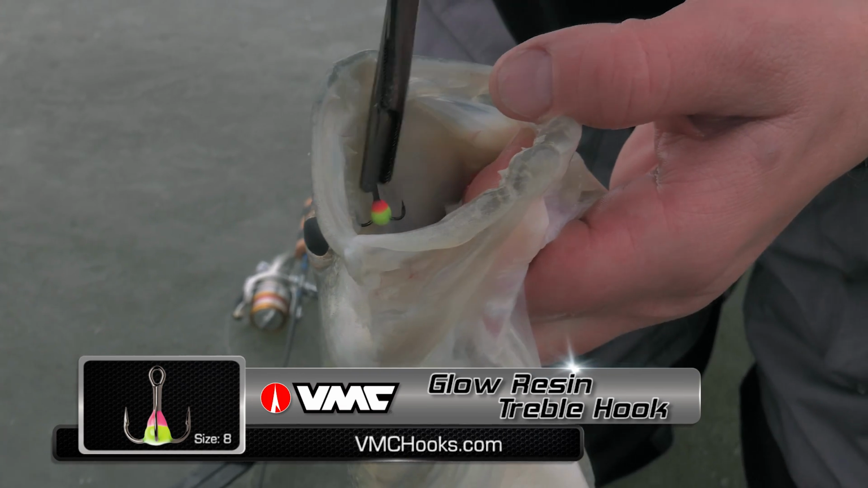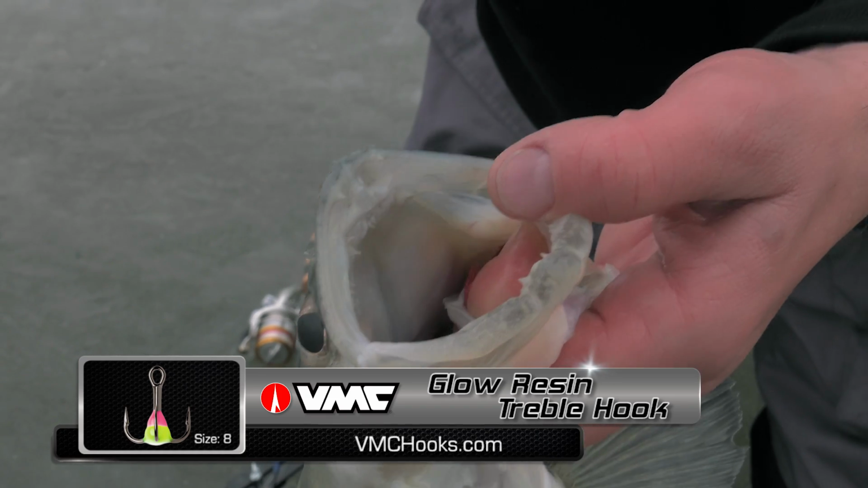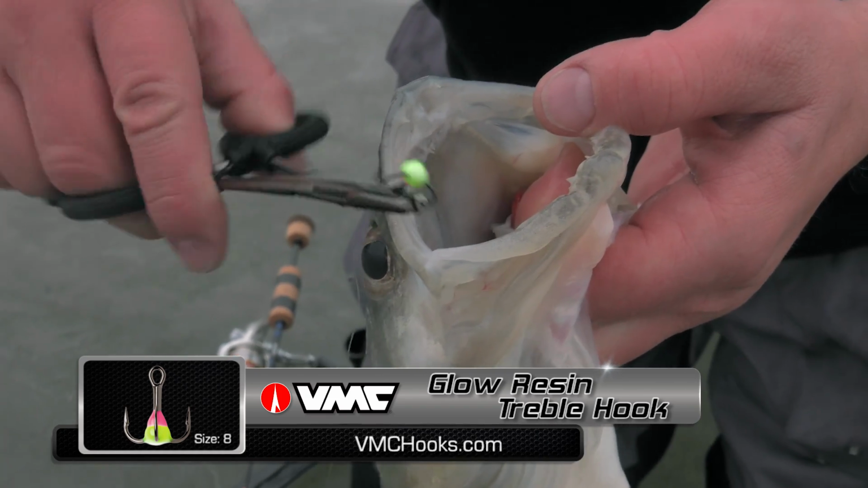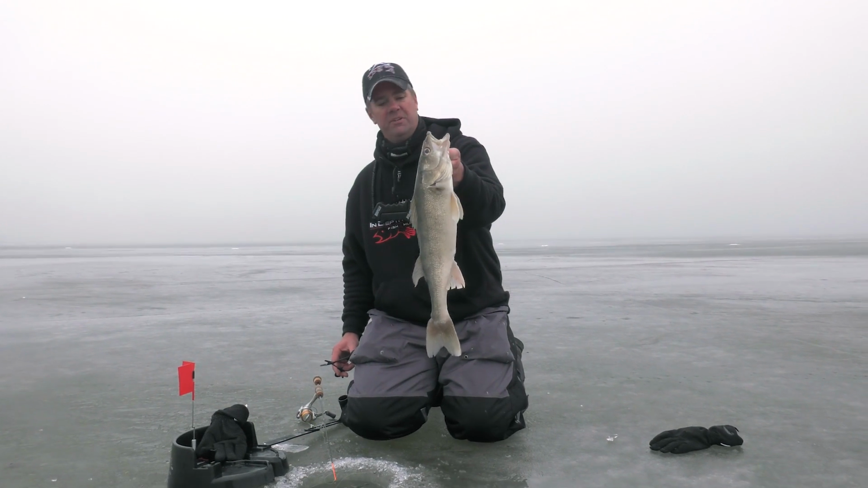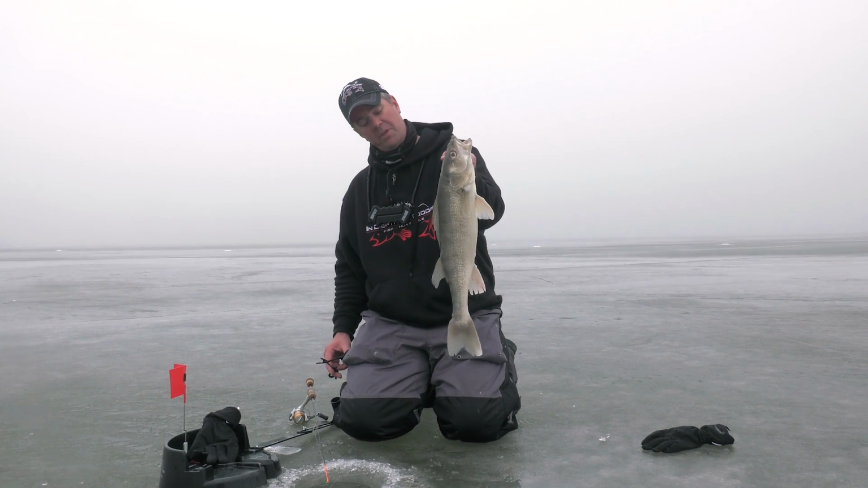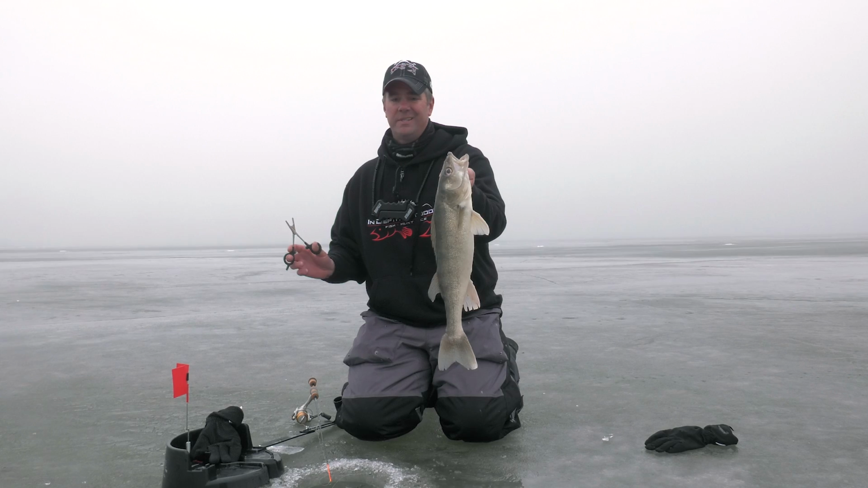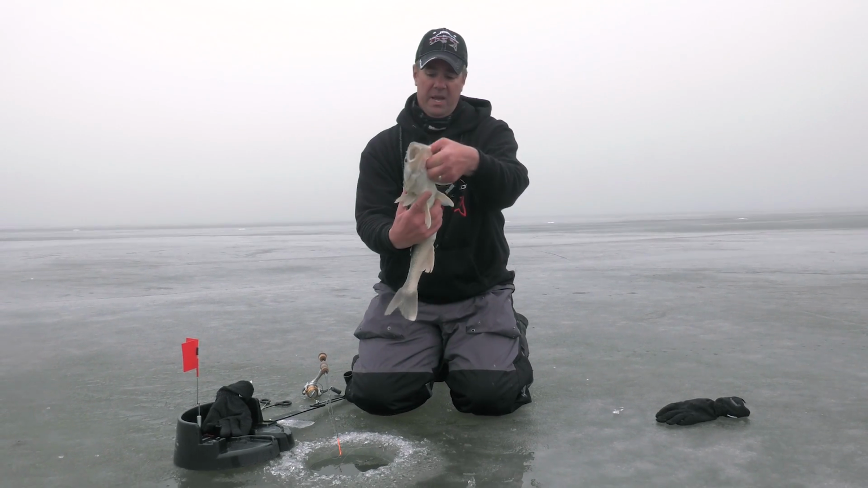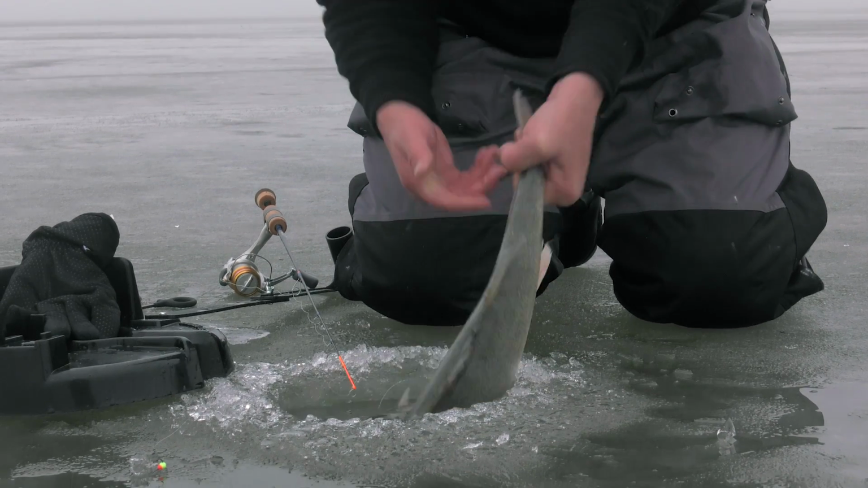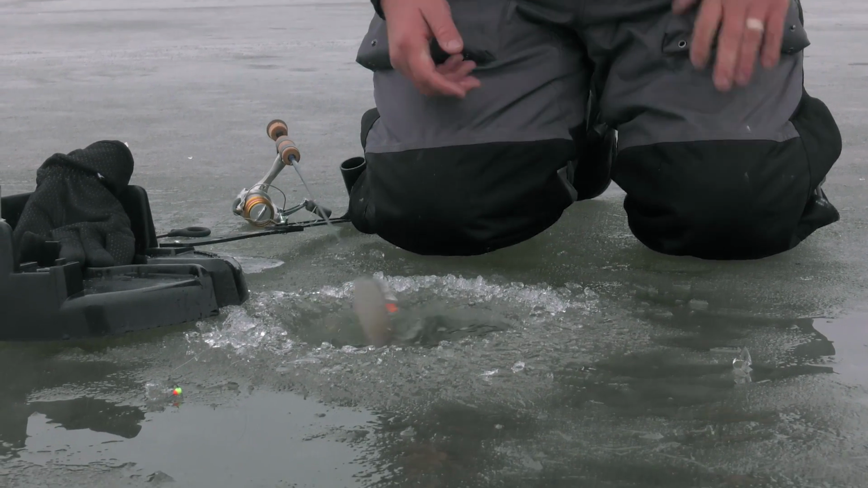All right, perfect hook position. Little glow treble there, hooked ever so nice, and we're gonna let that fish go. That's probably a 23, almost 24-inch fish. Like I said, bigger than I want to eat. I do love catching them though. Back it goes. All right, back you go.